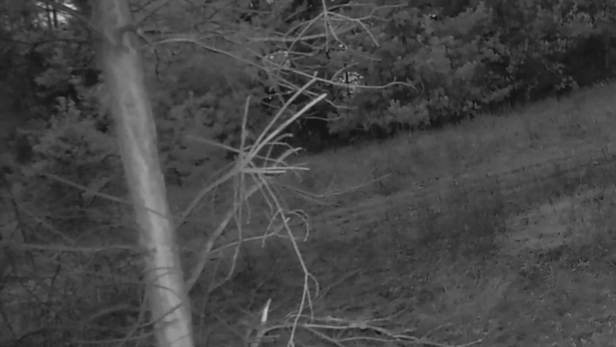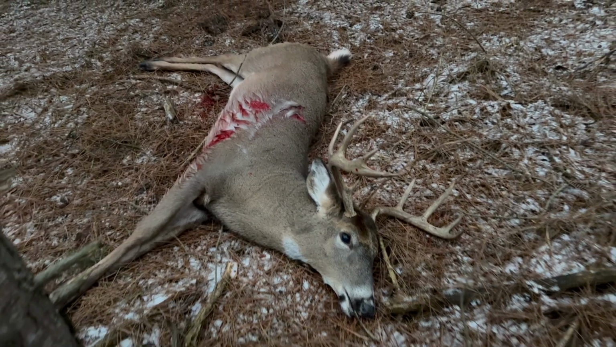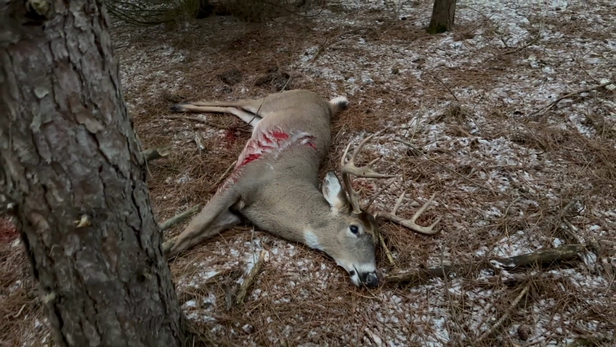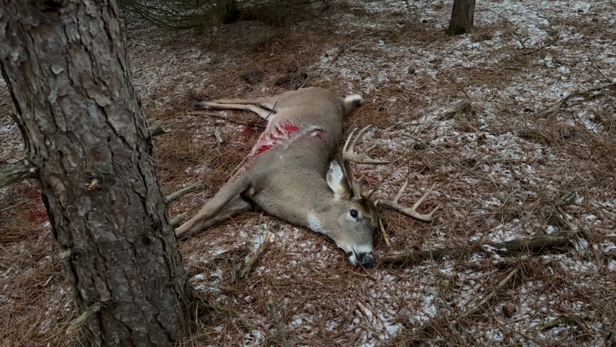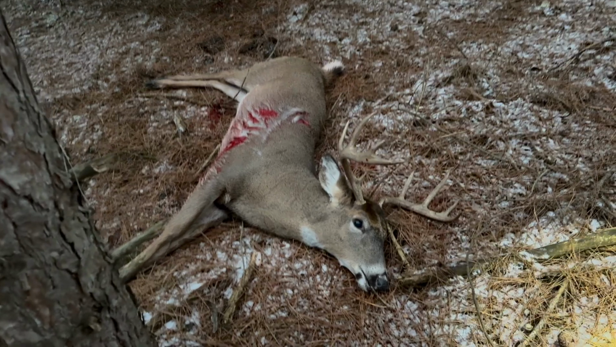On Wednesday evening, November 29th at around 4:15 p.m., he finally appeared for the first time while I was hunting. He was only 15 yards away and only came near me because of 2 does in a food plot nearby. He never saw me, and when he stopped broadside, I was able to make a perfect shot. He only ran about 40 or 50 yards.